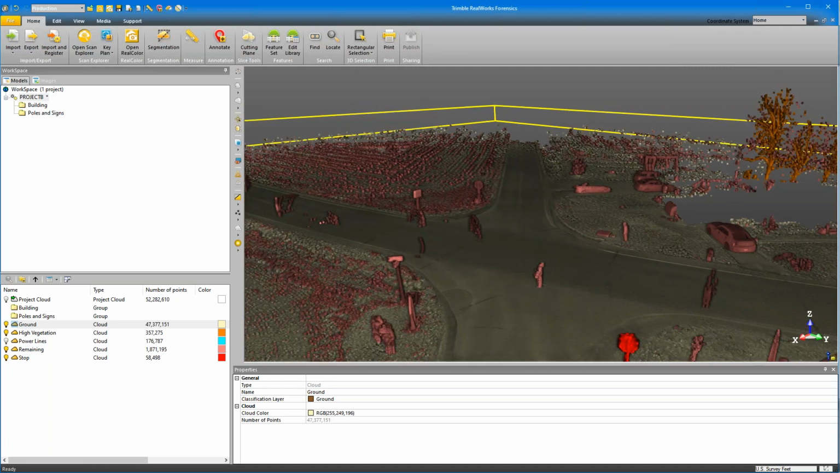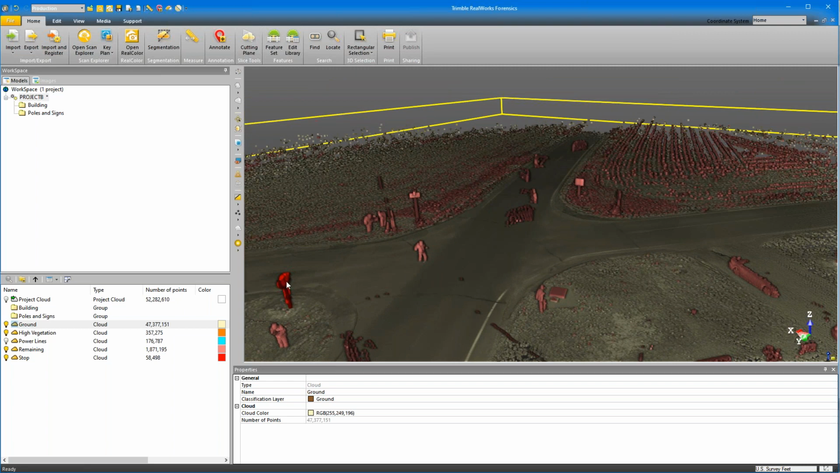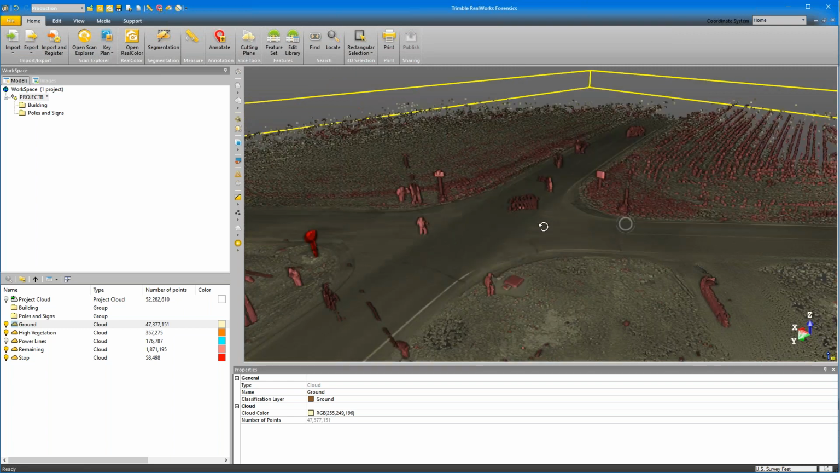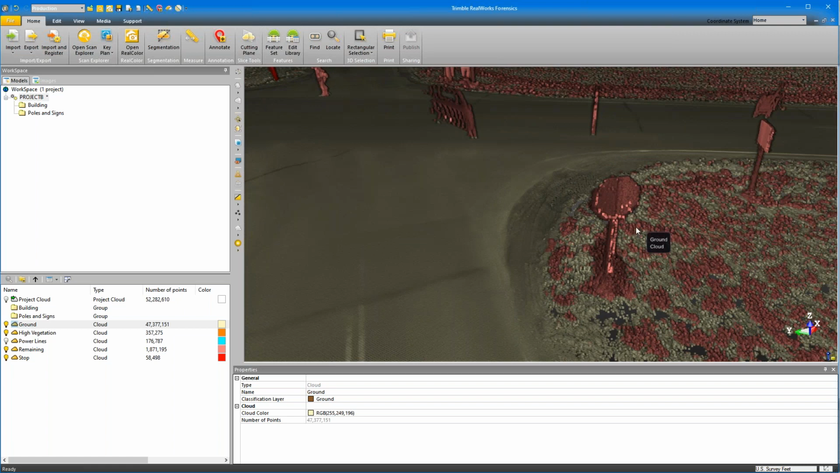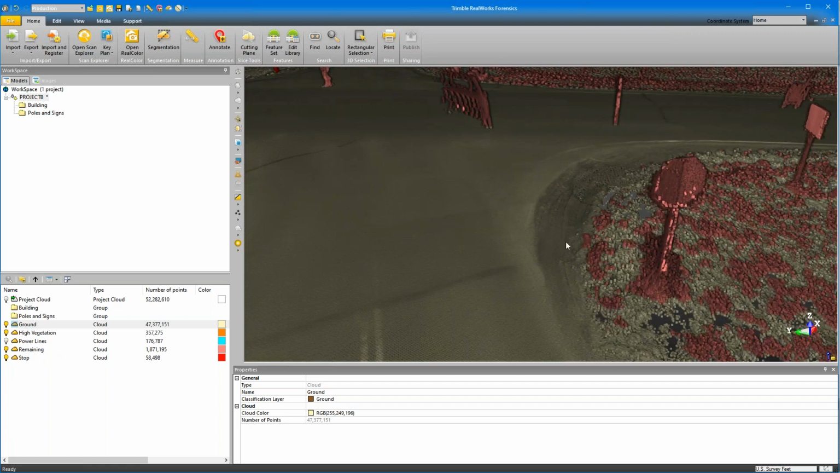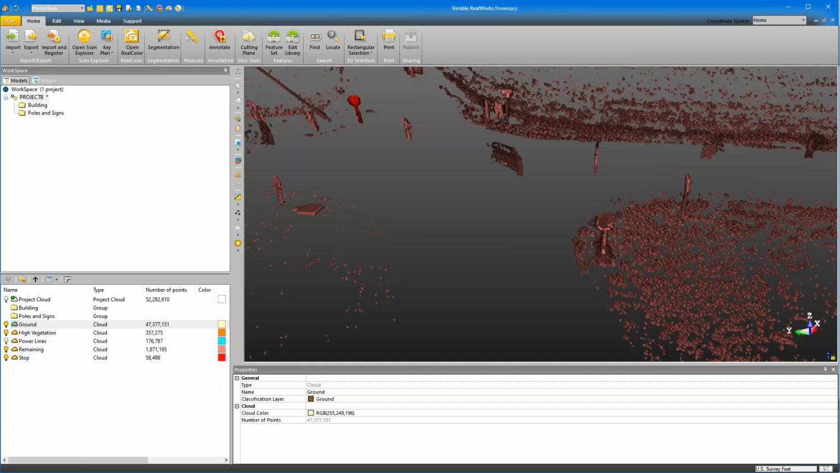So of importance in this case, you notice we found a single stop sign on one end of the intersection, but we have a stop sign on the other end. And this one is important to our case as well. So what I want to do is grab this and pull it out of our remaining group. So I'm going to turn off my ground. I'm going to turn off my high vegetation. I'm going to turn off my stop sign. And now I just have the things in my remaining group.